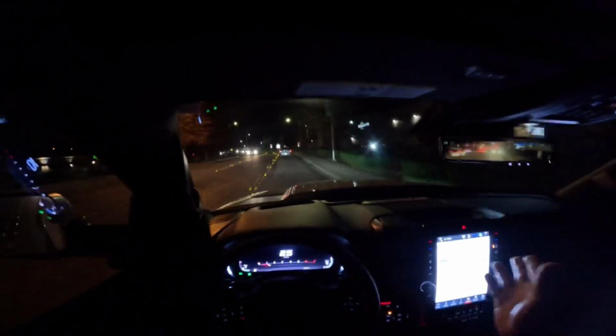And the thing is, when you drive a T-Rex and you make those turns, you got to be extremely careful, because there's a lot of tight turns over here where I live. So when I take those turns, I gotta slow down now.